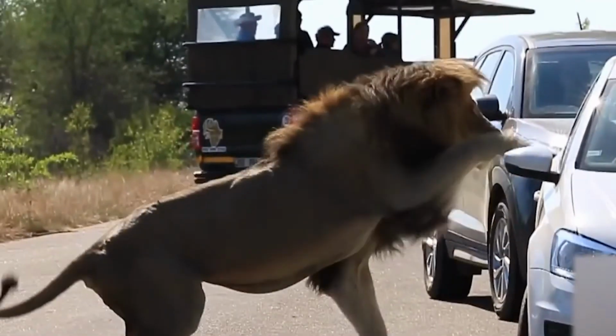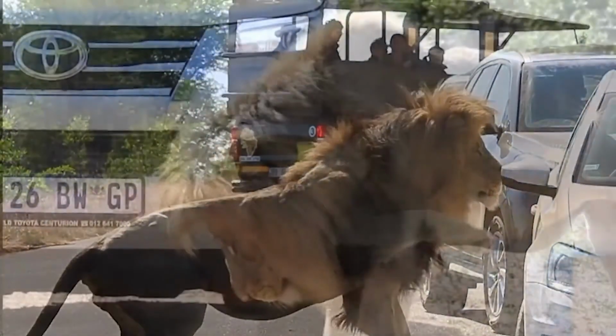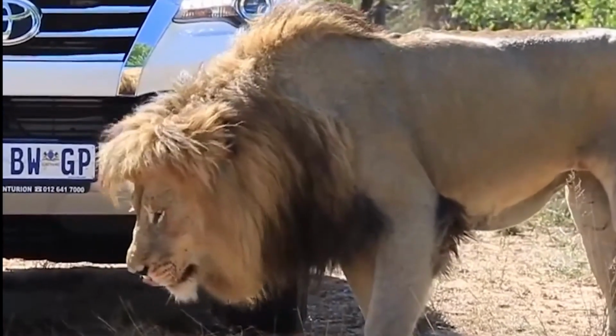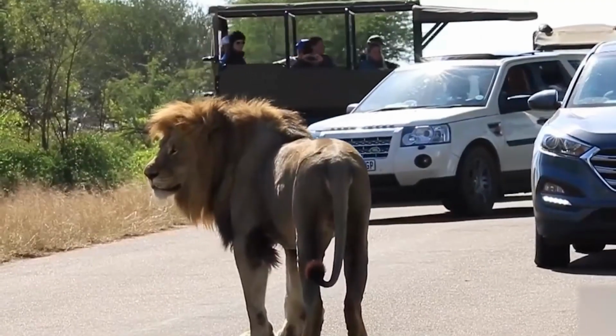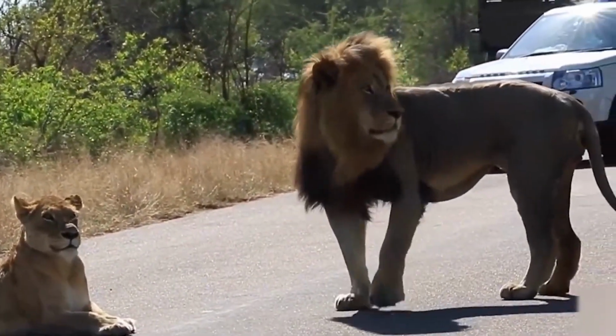Watch this. The male lion and female lioness were snoozing on the shoulder of the road, and they refused to move out of the way when a vehicle approached. People were waiting in their vehicles, and as soon as the lion and lioness left the path, those people would leave in their vehicles as well.